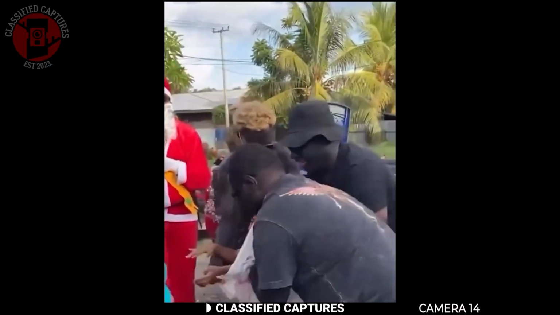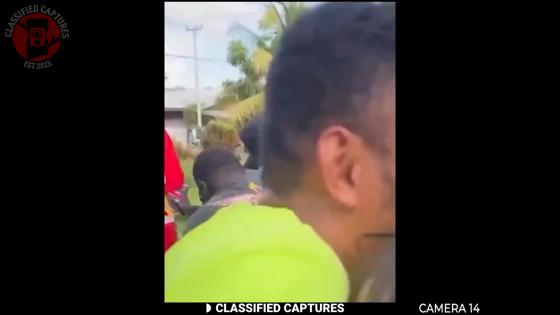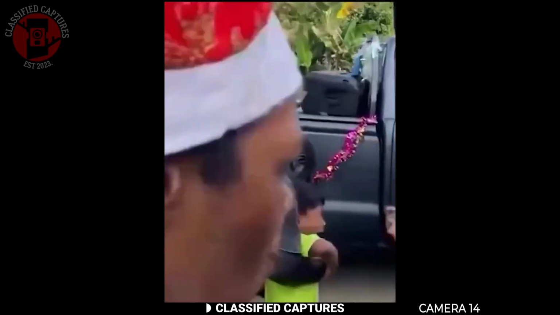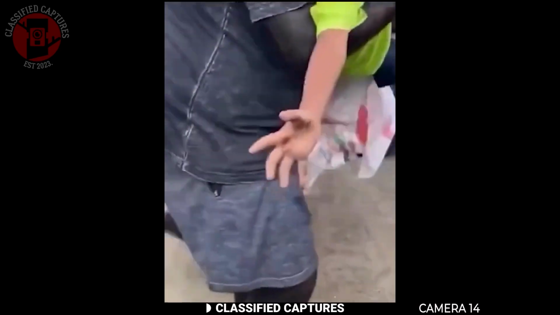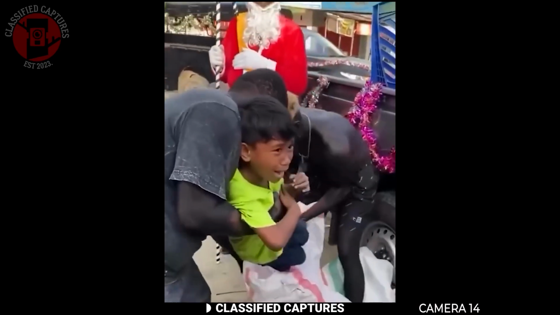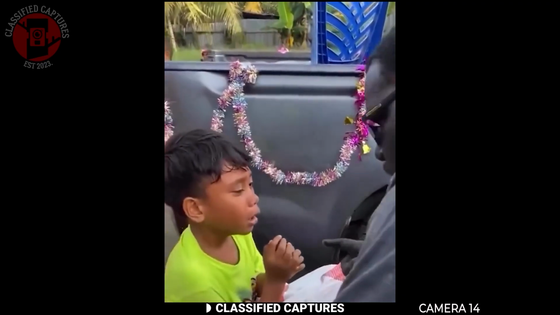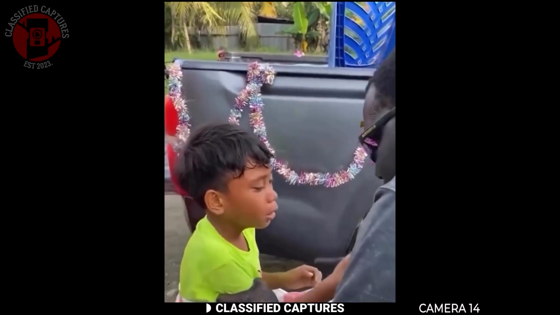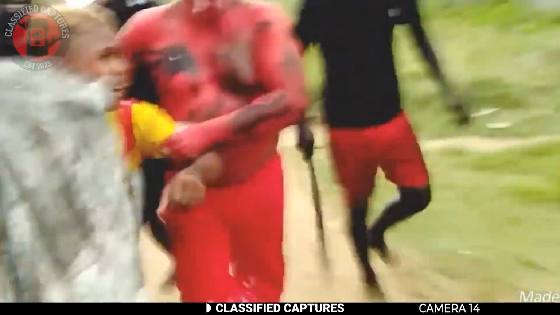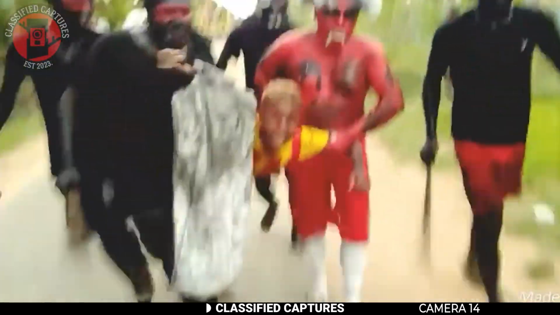These men roam neighborhoods, and parents with naughty children invite them over to teach their kids a lesson. The men pretend to carry the kids away in sacks as a warning. However, they're careful not to harm the children, as you can see in the footage. One man even shakes the boy's hand gently when he stands in the sack crying. The idea is to scare the kids into behaving better in the upcoming year.